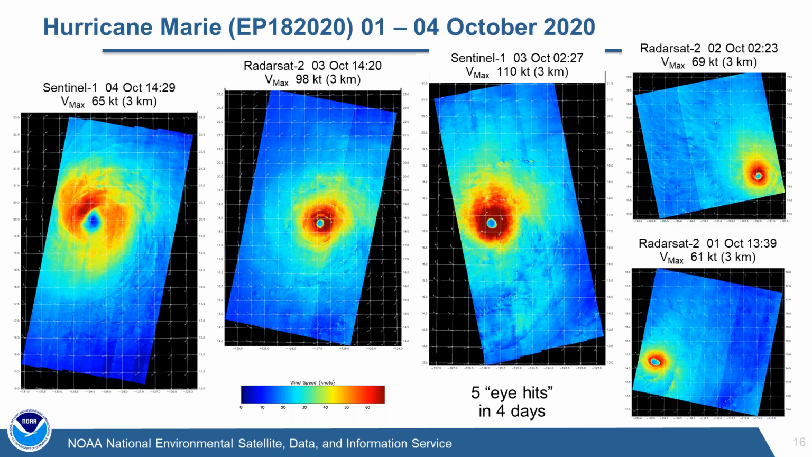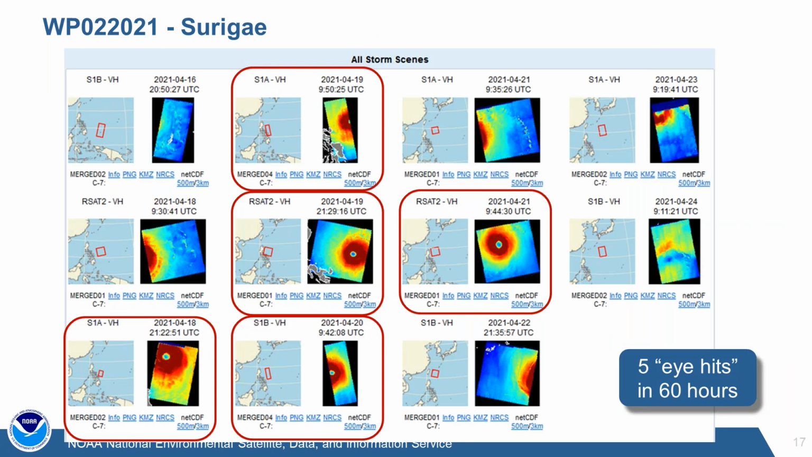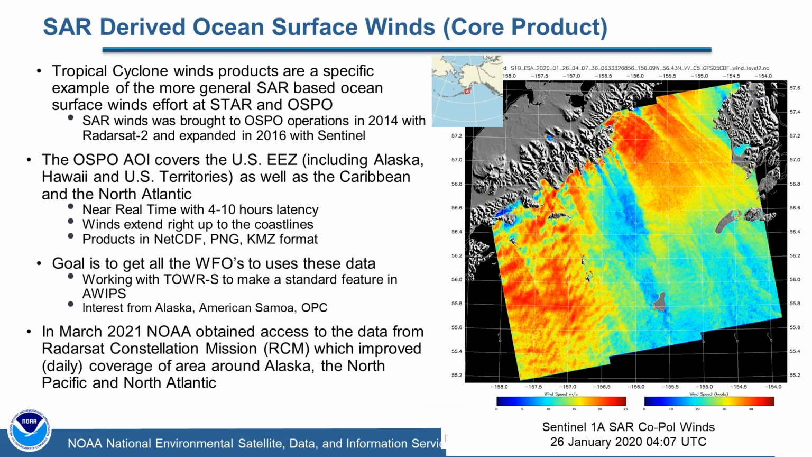And we had an even better opportunity earlier this year in the Western Pacific with typhoon, may have even gotten to be super typhoon Surigae, where we managed to get 5 eye hits in 60 hours. I mean, the data were coming fast and furious, and the forecasters out at Joint Typhoon Warning Center were sort of in their glory with this kind of stuff. And so, if the storm tracks right and it persists long enough, we can do some really nice collections with these systems.